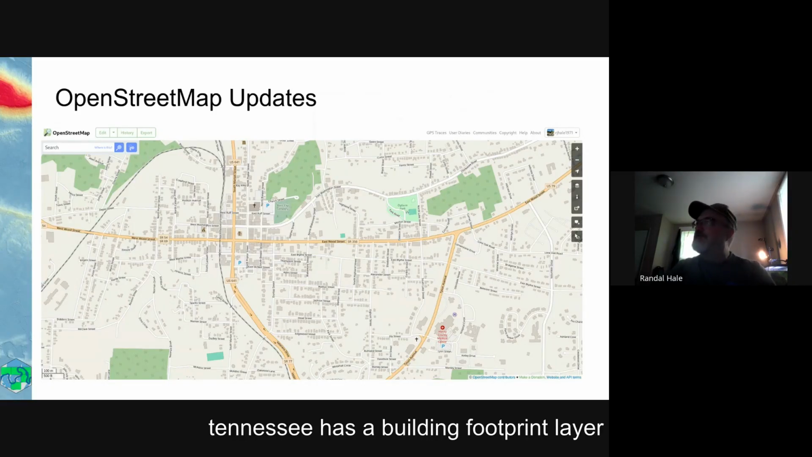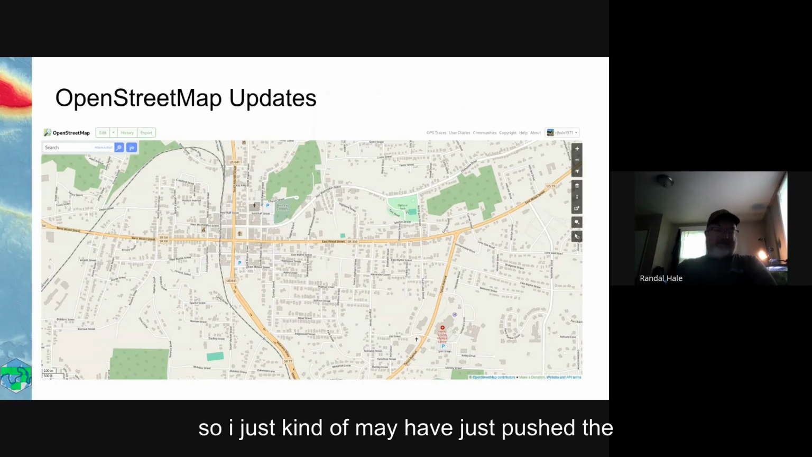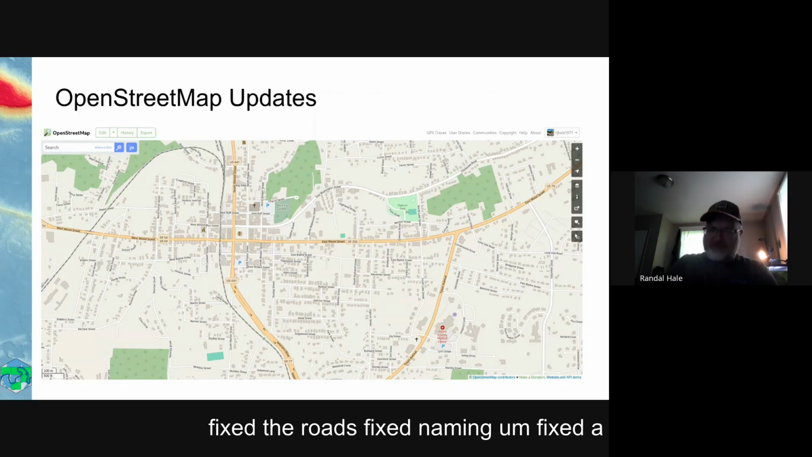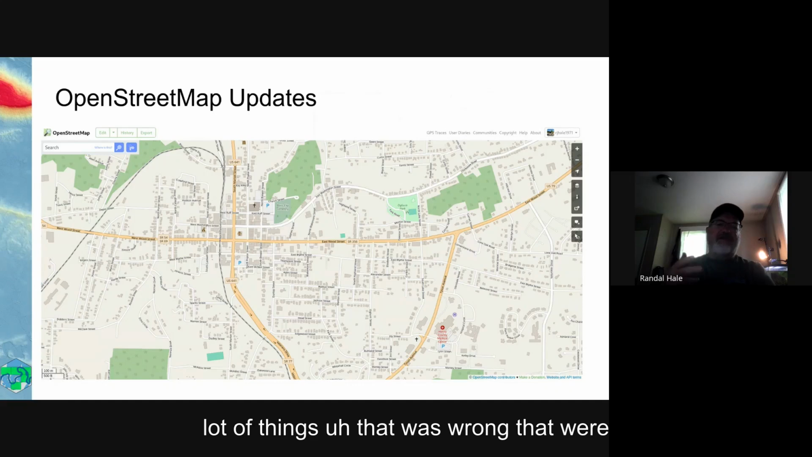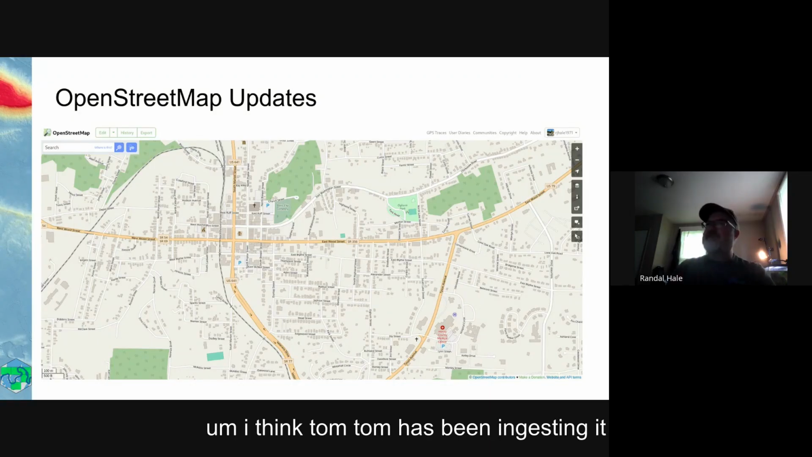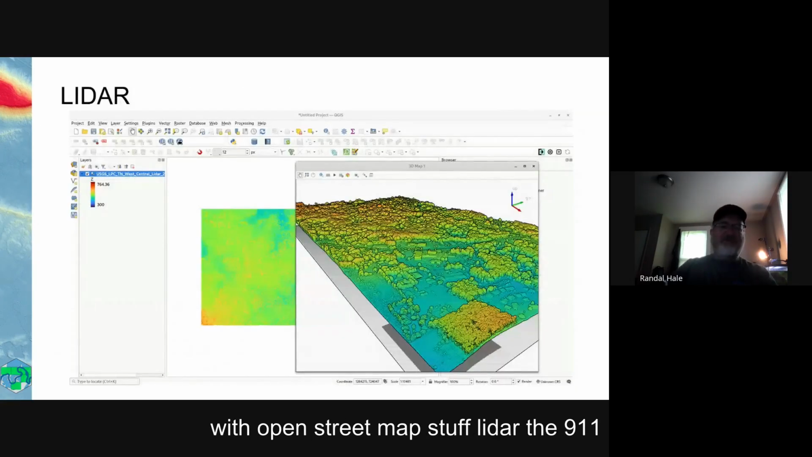And the OpenStreetMap updates that I mentioned earlier. Tennessee has a building footprint layer, so I just pushed the building footprint layer into the county, fixed the roads, fixed naming, fixed a lot of things that were wrong with the OpenStreetMap layer. It has helped because Amazon uses it for deliveries. I think TomTom has been ingesting it, and so they have seen fewer and fewer problems as life goes on. And yeah, they're sending it to Google, but I let them worry about that. I'm more worried with OpenStreetMap stuff.